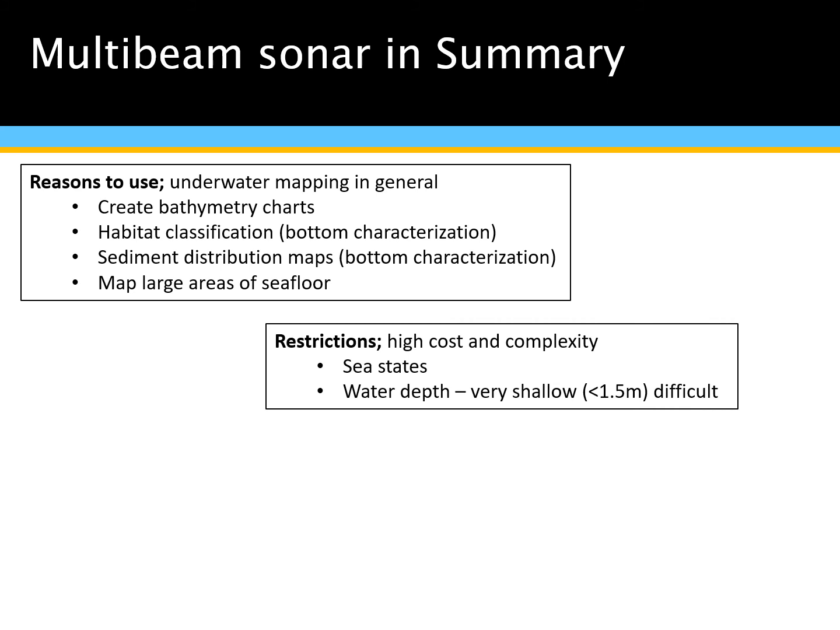Restrictions, just like with the side scan, there is cost involved, and these systems are a little more complex. You have to have the motion reference unit. You have to have the survey grade GPS with the higher accuracy. Multi-beams are a little bit more water dependent. Very shallow multi-beam surveys can be difficult.